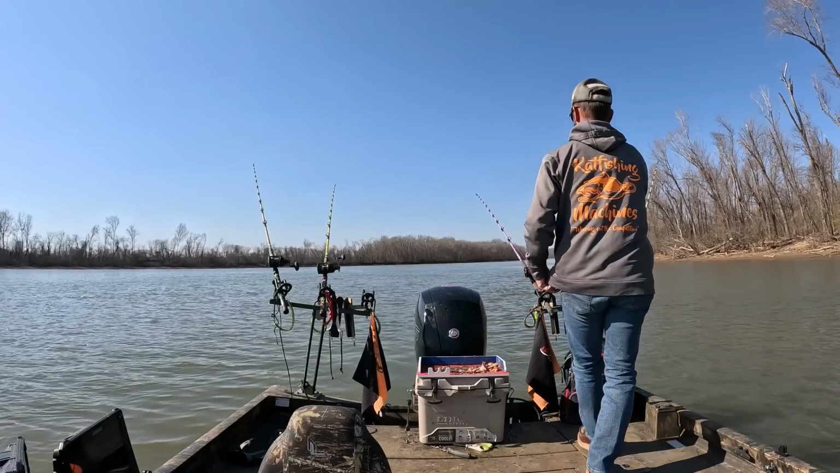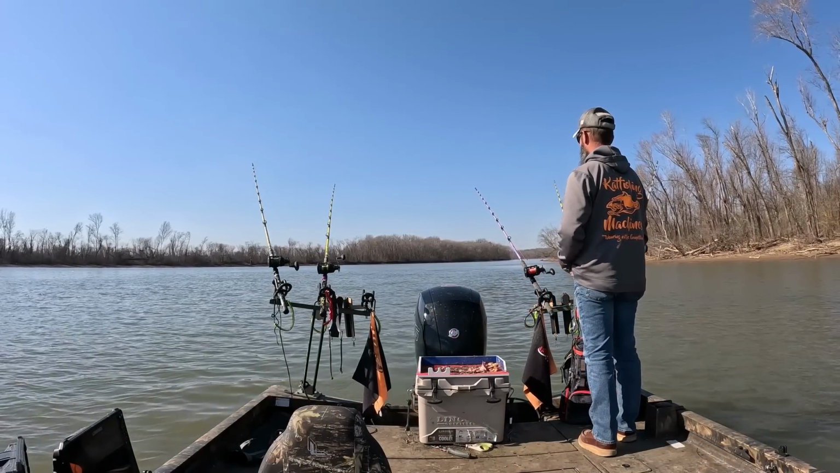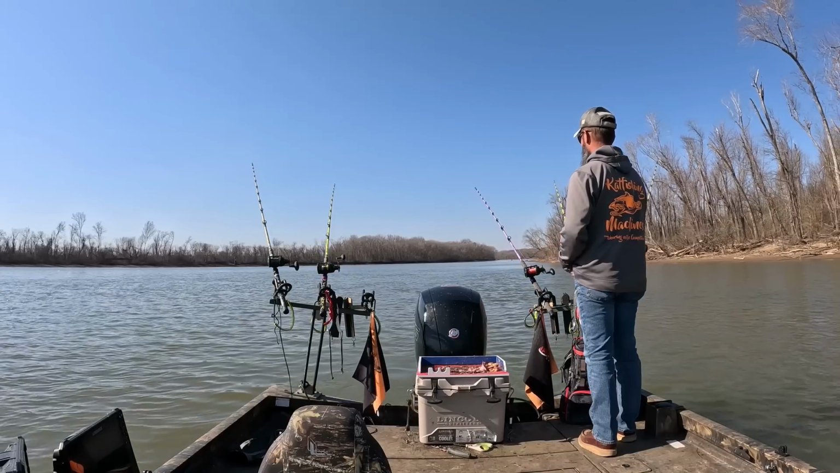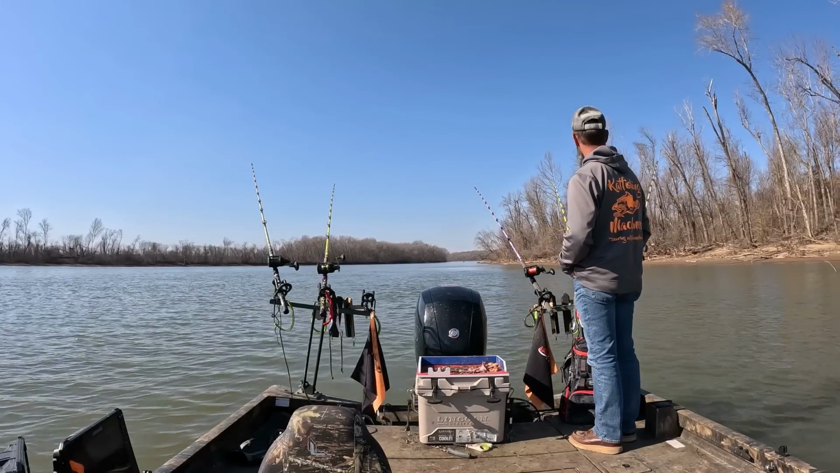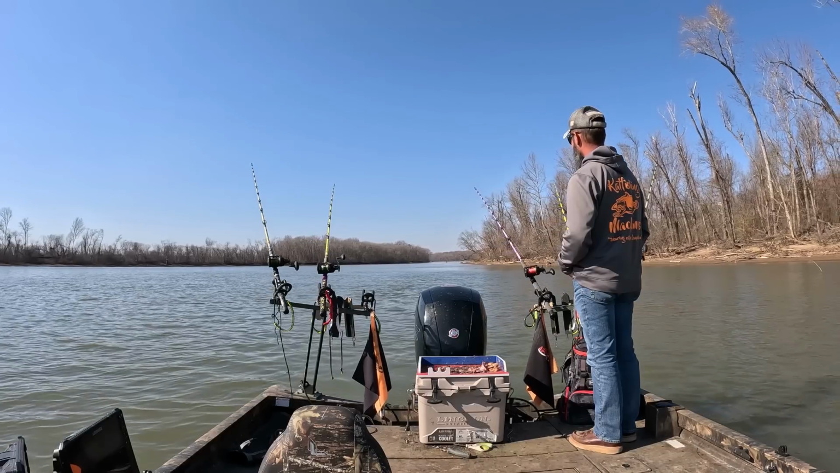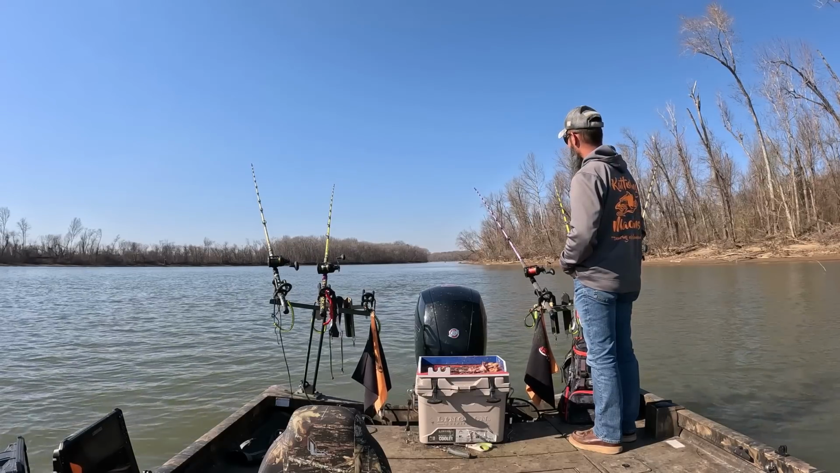That's on the head. I got one messing with the head here. Oh, he just dropped it too. Dang it. No, he's still playing with it. Like I said, it could still be an 8-pound flathead that may pick that up.